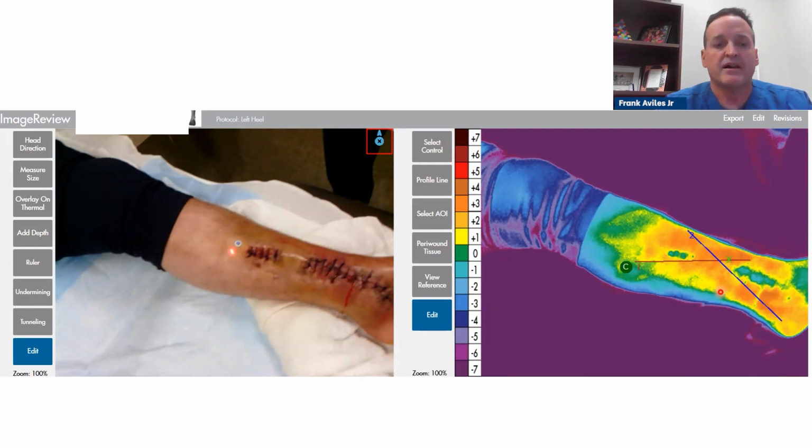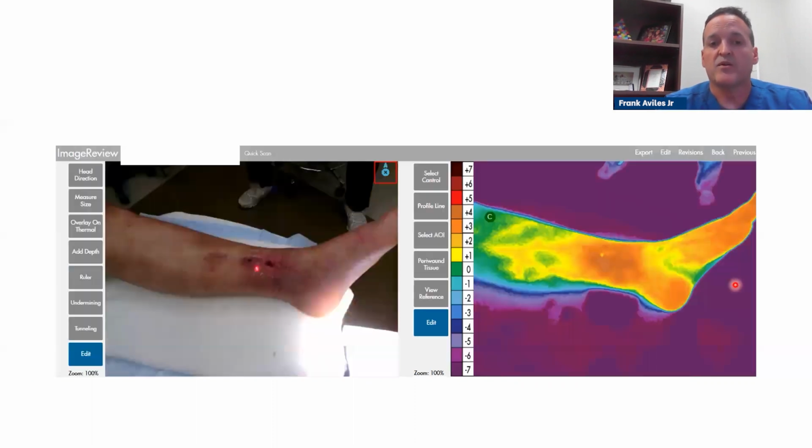So to give you a roundabout conclusion, this person had an infection, the wound dehisced, and he had osteomyelitis. So this is the same patient. Again, later on, you can see that the osteomyelitis is not decreasing in intensity. So now this person's facing an amputation.